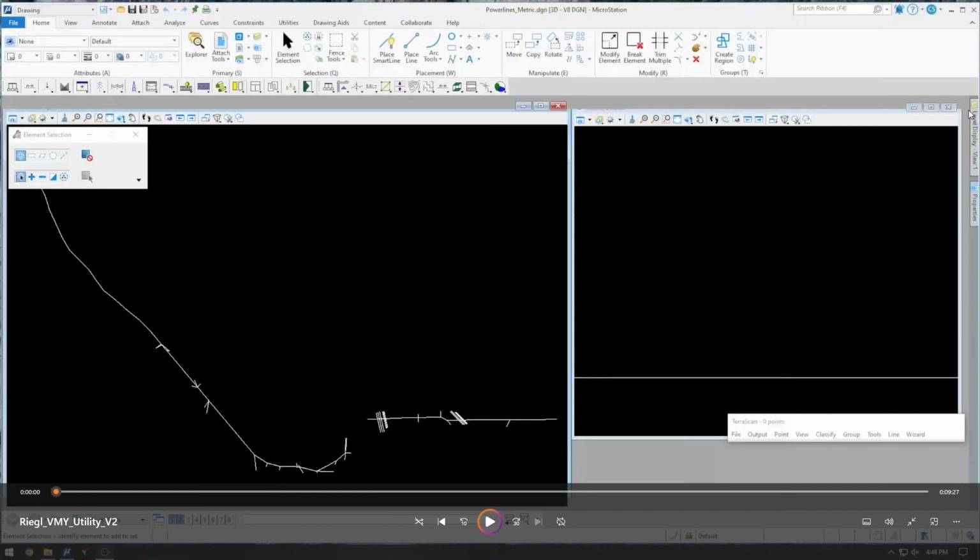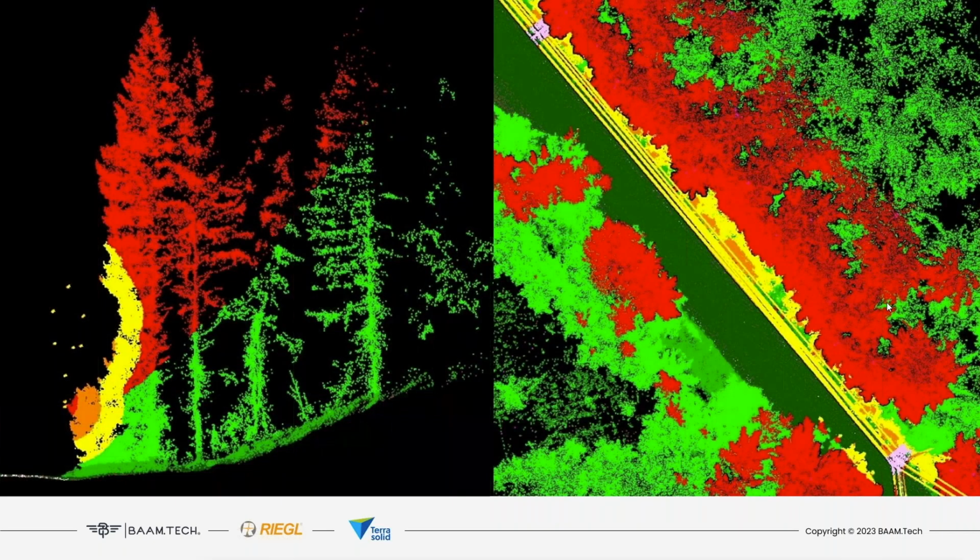Great. At this time, I think we have a little bit of time to take some questions, if there are any. I'll go ahead and take the screen back. I have one question here. What was the distance on the LiDAR data set? So total, that drive was about 2 miles of scanning.